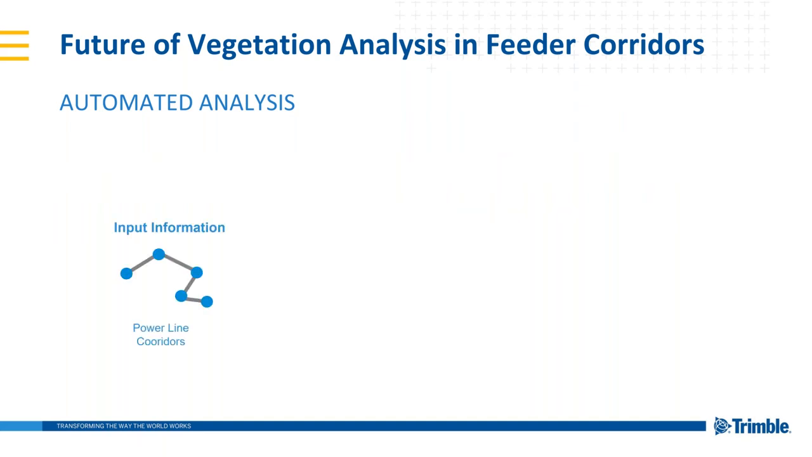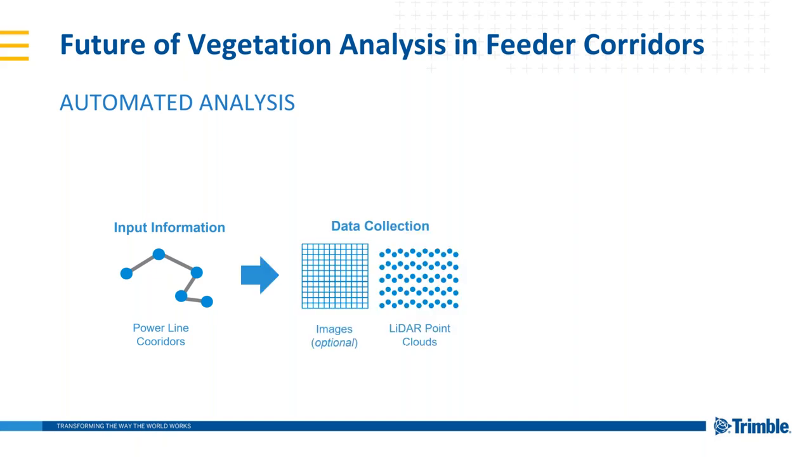So what do we need? Well, we're taking input information. We start out with the power line corridor itself. This could be a shapefile, so a vector file. We can combine that with the data collection, which could be a combination of images and point clouds, whether LiDAR or photogrammetric point clouds. Again, eCognition can handle these files as long as they're in LAS or LAZ formats.